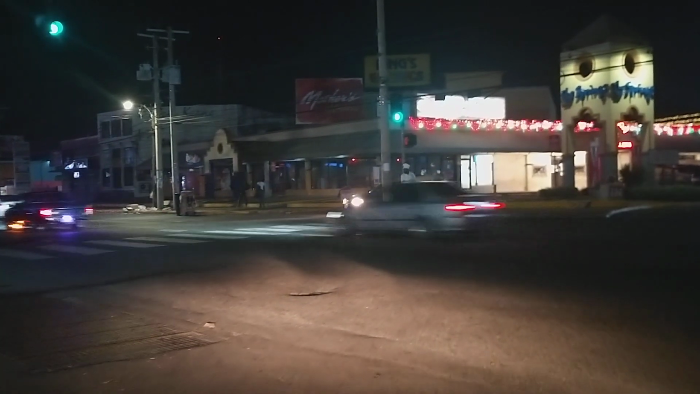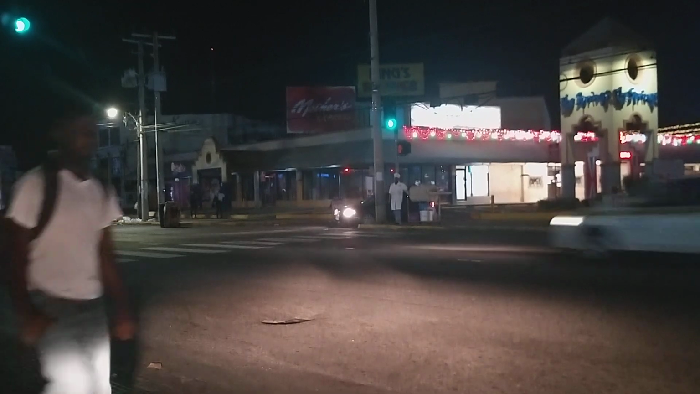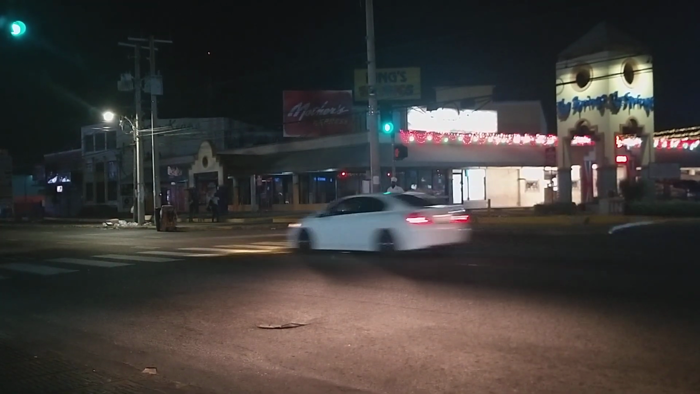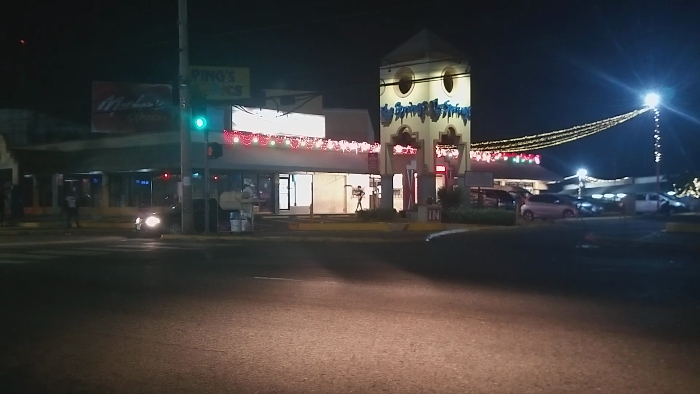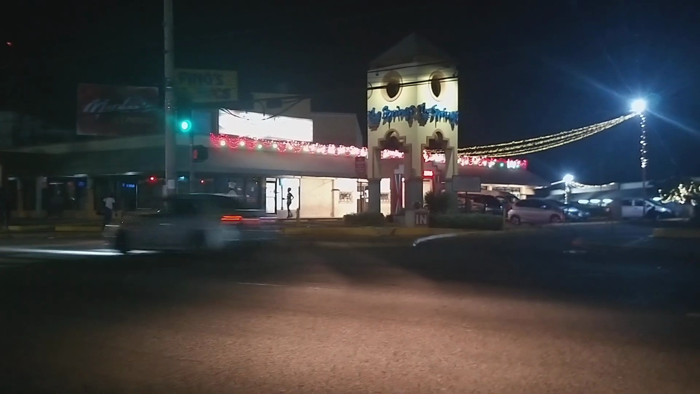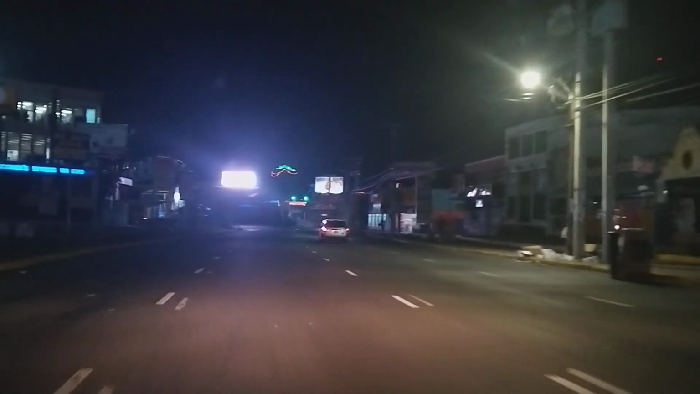Across the road is the Springs Plaza. It's basically closed to the public. Again, nothing very special for decor, but they do have lights over there. So we'll now head closer into the heart of Half Way Tree, and then we'll basically end the video there.